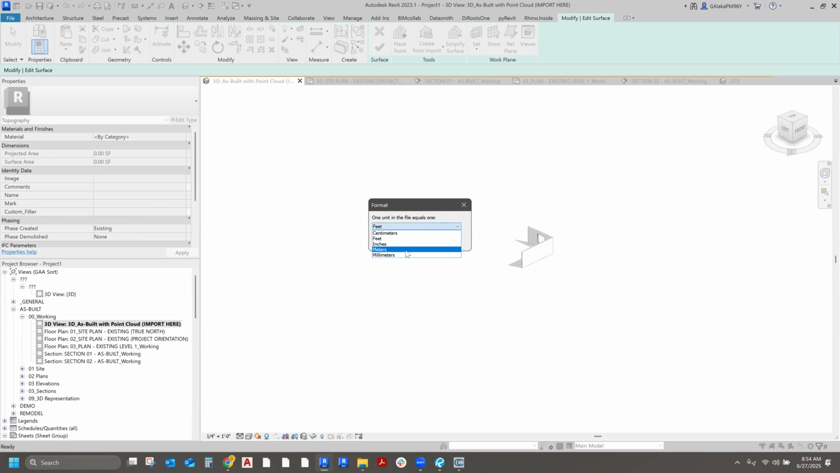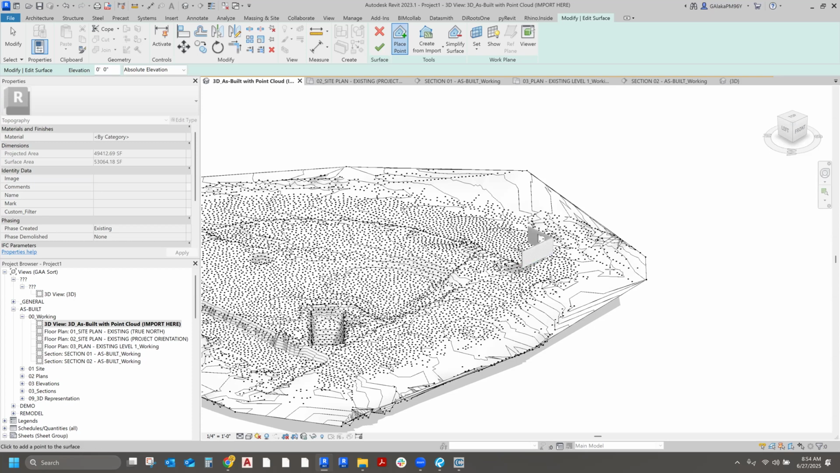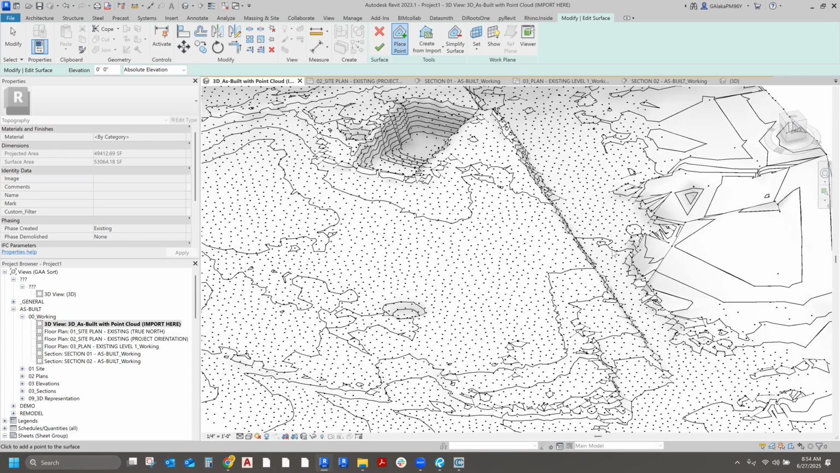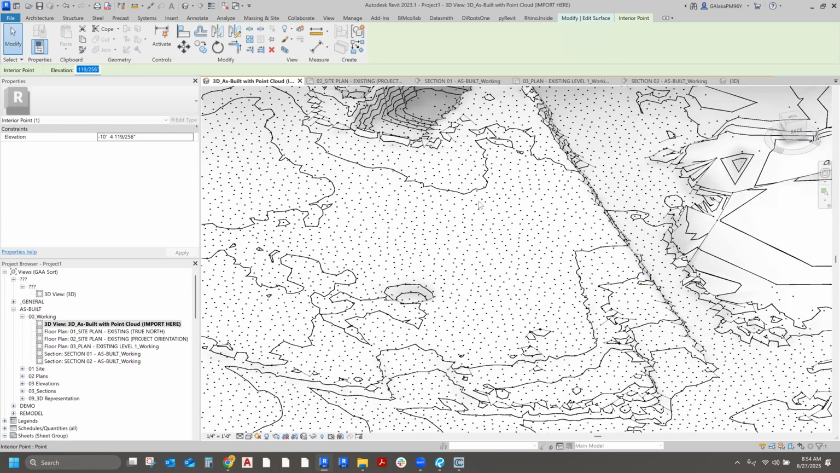Realsee, the default settings of their scan are in metric units. So make sure this says meters, then hit OK, and a bunch of points are going to show up on the screen. There it is. Look at all those points that showed up all of a sudden. And every single one of these points is at a different elevation. This one happens to be at negative 10 feet.